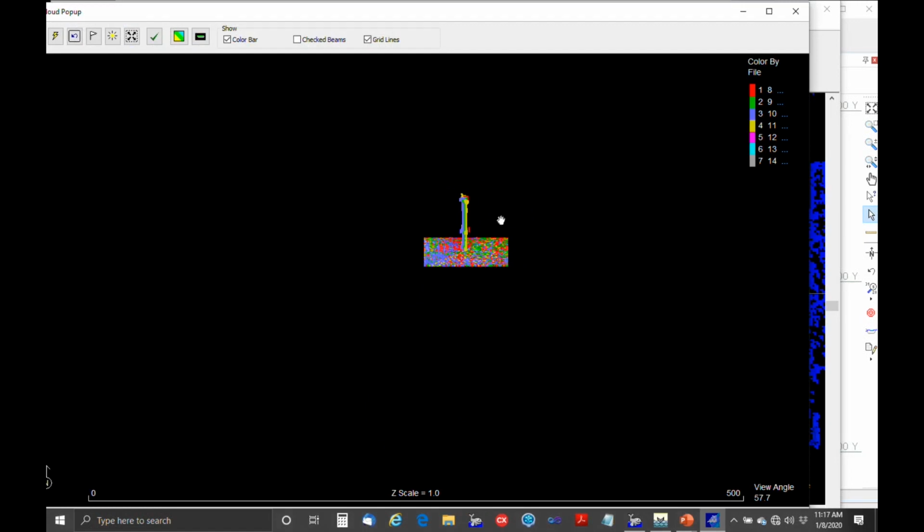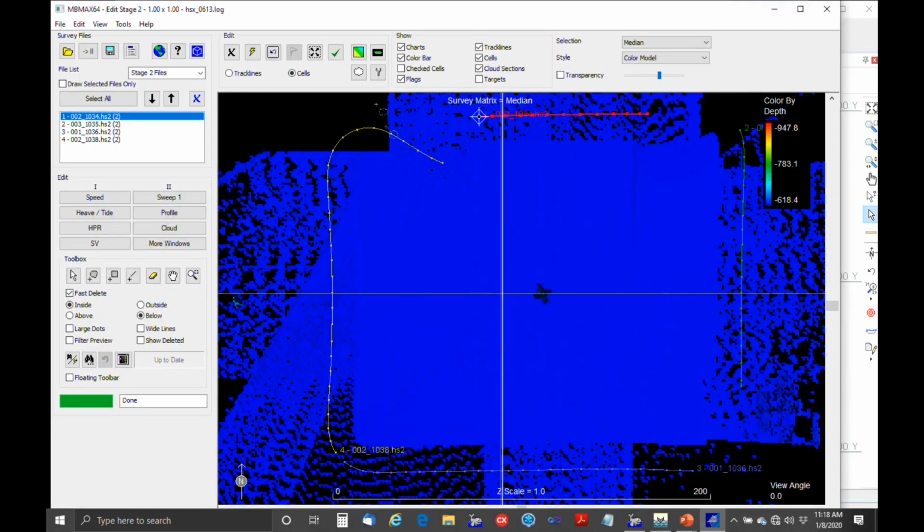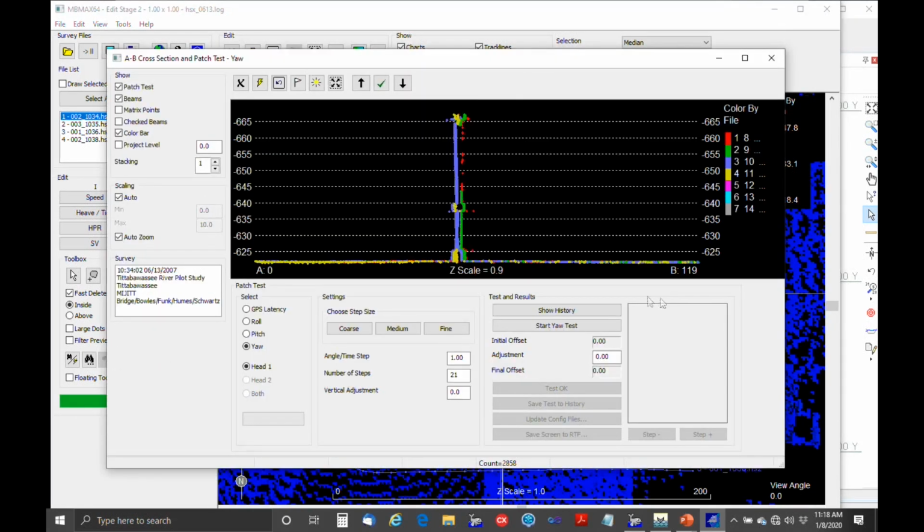I'm just going to do it in the same method as before with the cross sections. Okay, so here we can see we're seeing the pole from a number of different directions. Looks like we're pretty close on the yaw because the base is aligned. We're seeing it in the same location from all different directions.